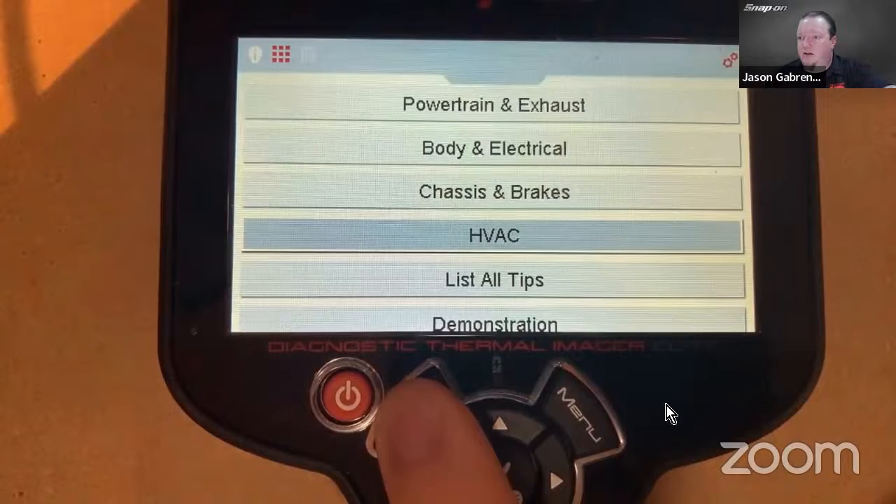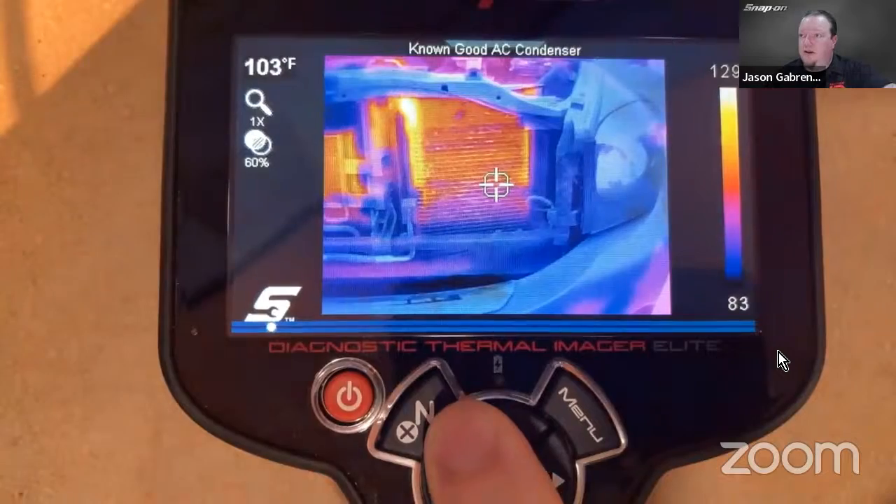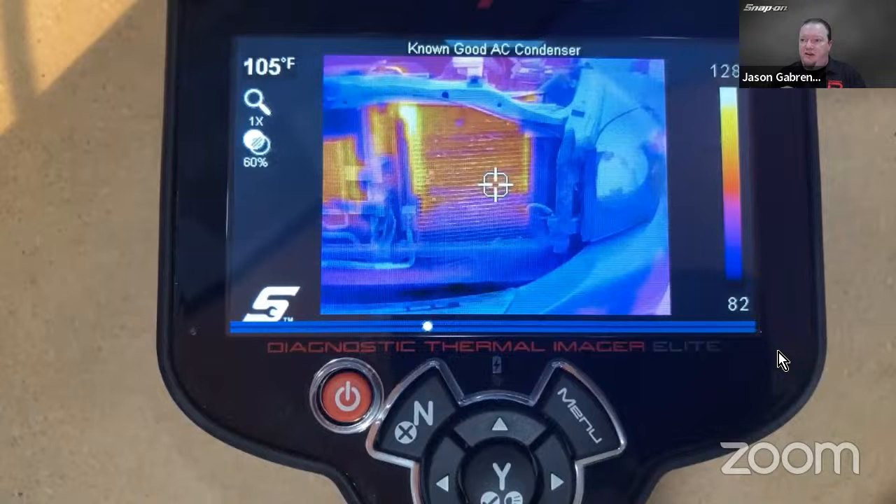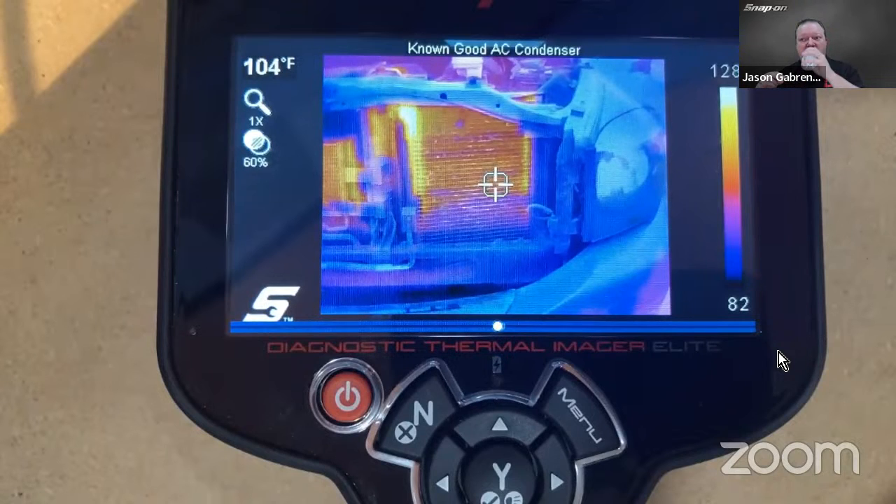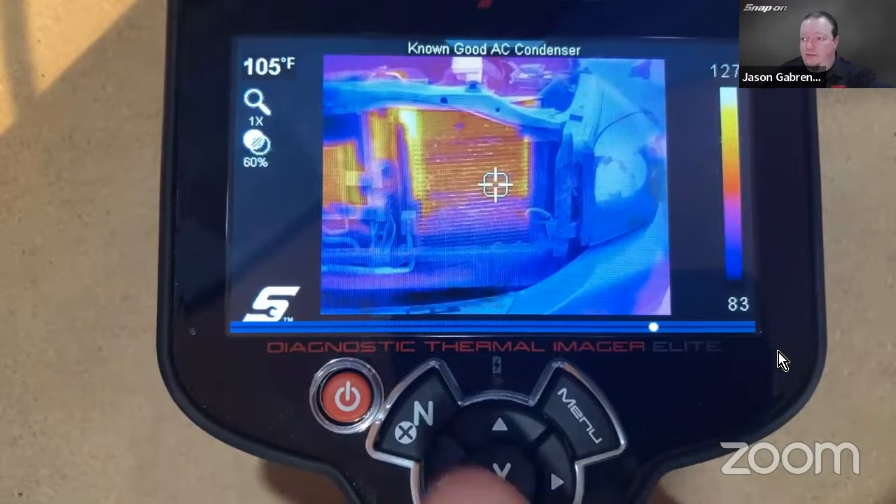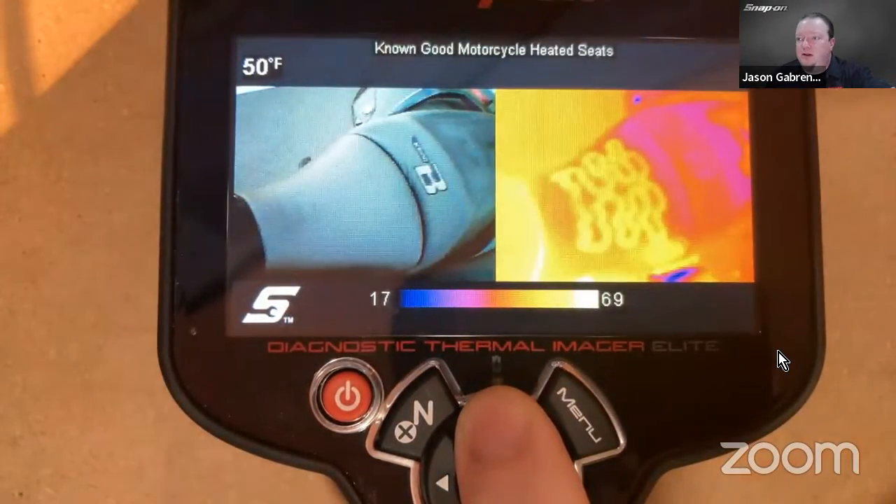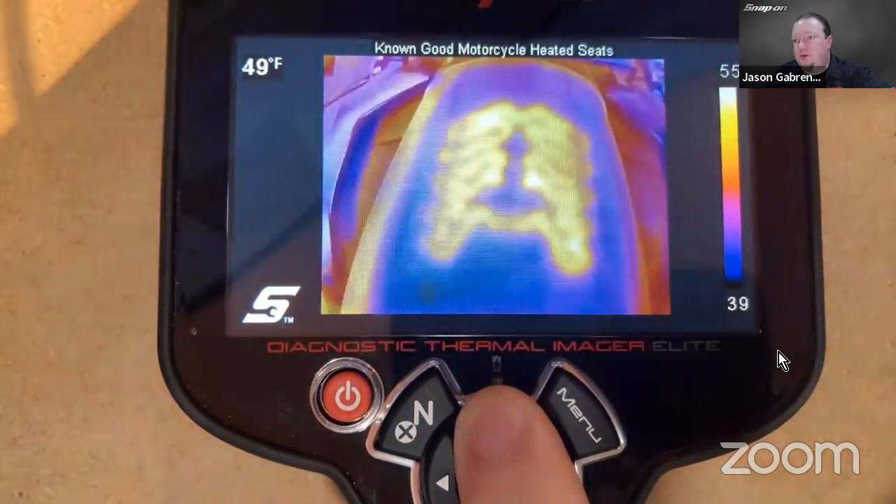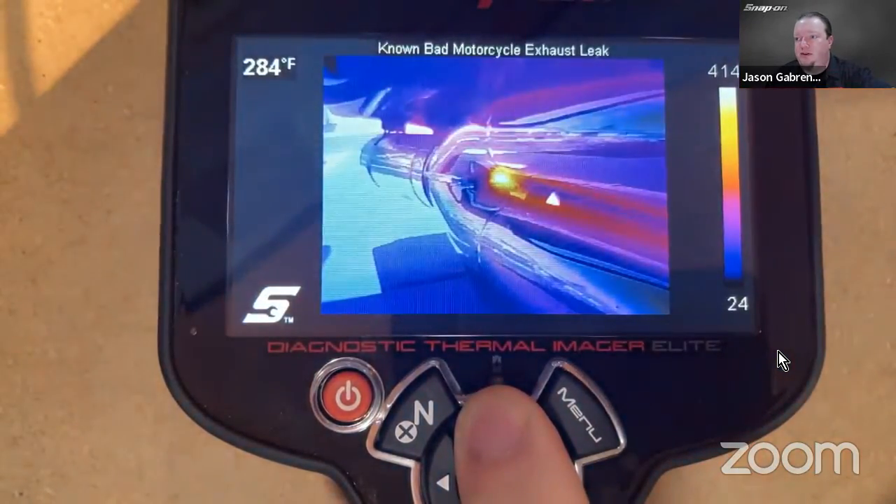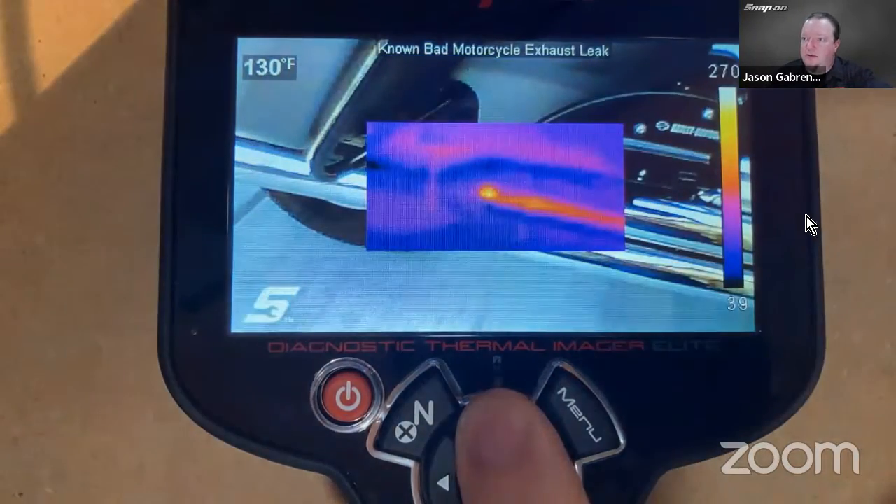If we go back in here, there's also a built-in demonstration. So if I go down to demonstration, we can see this is on another AC condenser, but this is a video this time. So we can see how that kind of works, and see what the temperature looks like. I can flip through this too, right? Heated seats. Here's the example we saw. Exhaust leak. There's an exhaust leak. You can kind of see it in between the pipe right there. I think that's pretty cool. You can see that. That's a dual wall pipe.